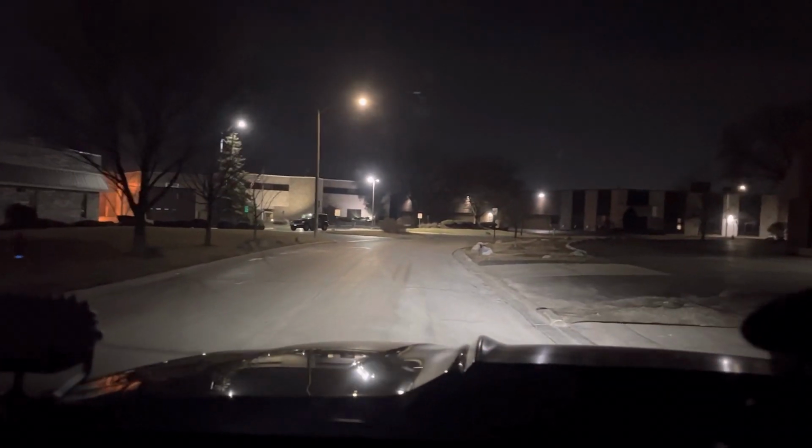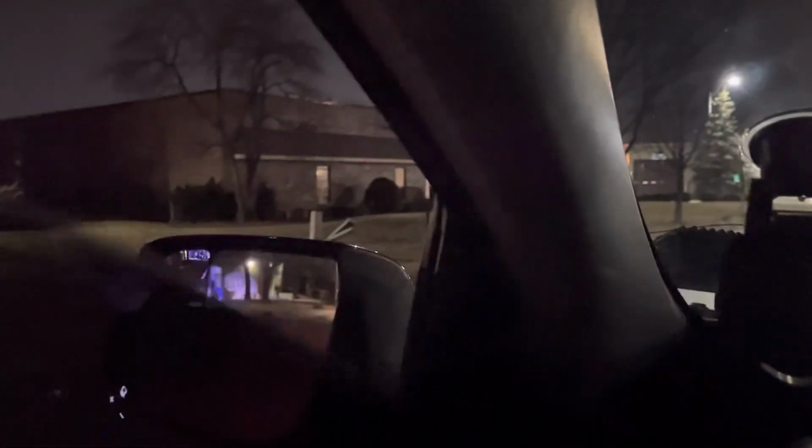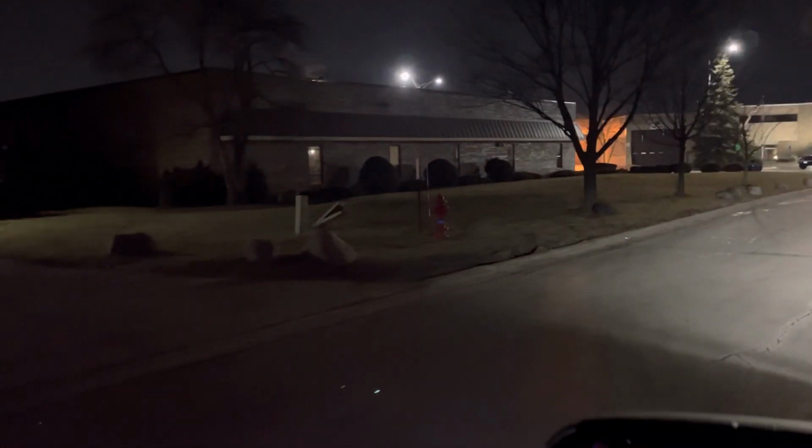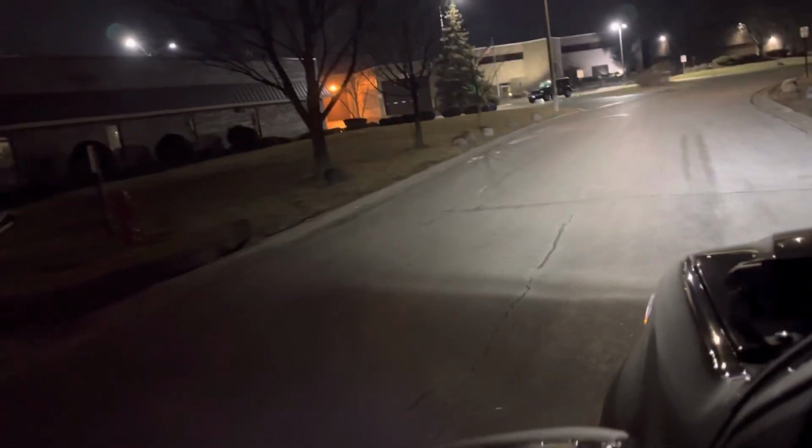Looks like I don't have anybody behind me, so let me open up the window. I got tinted windows. I'll stick it outside. Hang on, let me disconnect. So there's the cutoff on the left, right?